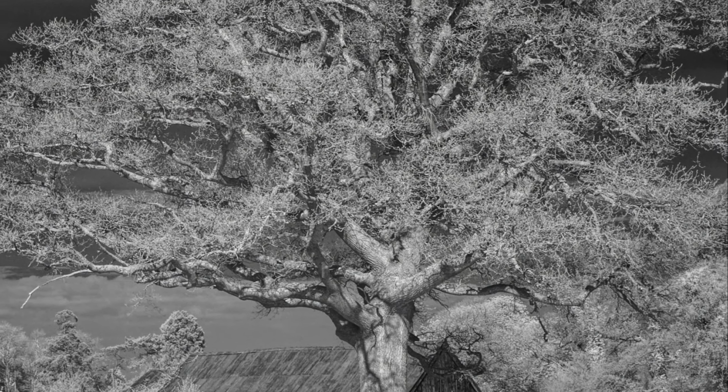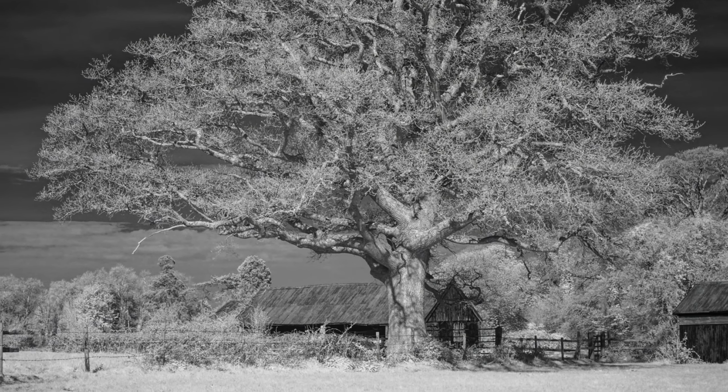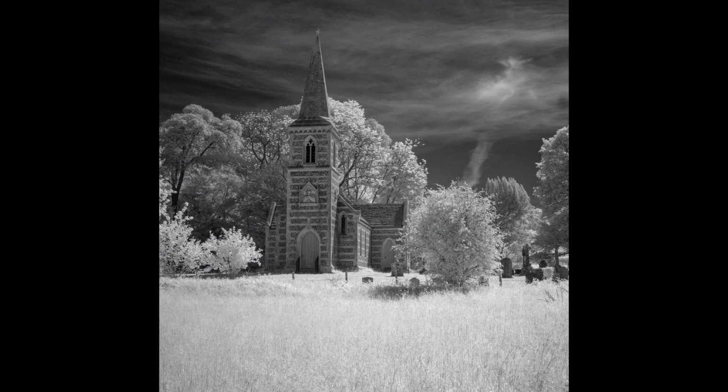And one of the early shots I shot with this camera here, you can see the intricate details of that nothing special tree when I was just walking by it, but in infrared it just made it look like the hair of Medusa. It just turned a boring image into something that had a bit of intrigue to it. It also does well with architecture as well. It just tends to emphasize structures and textures a little bit better, I find, than normal photography.